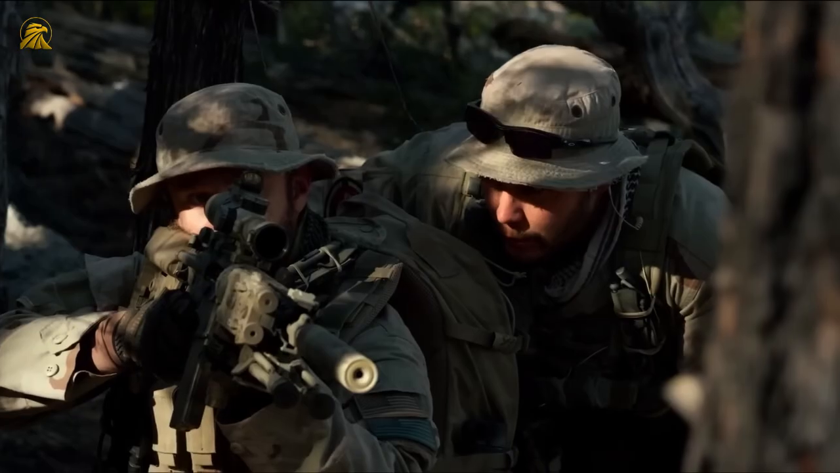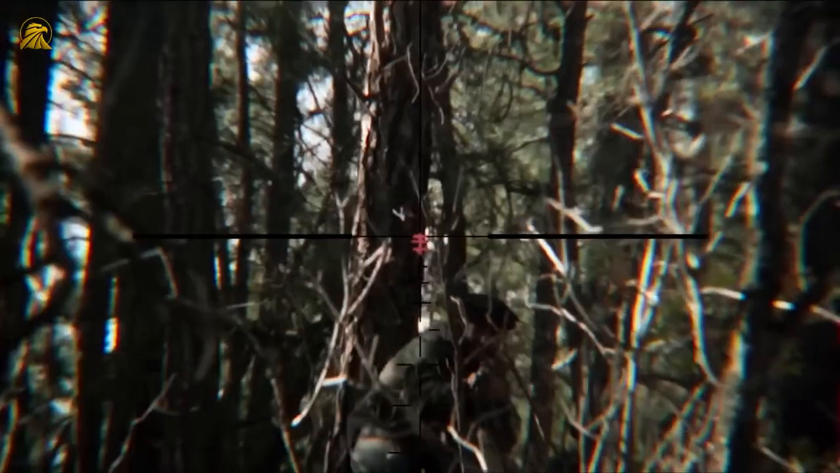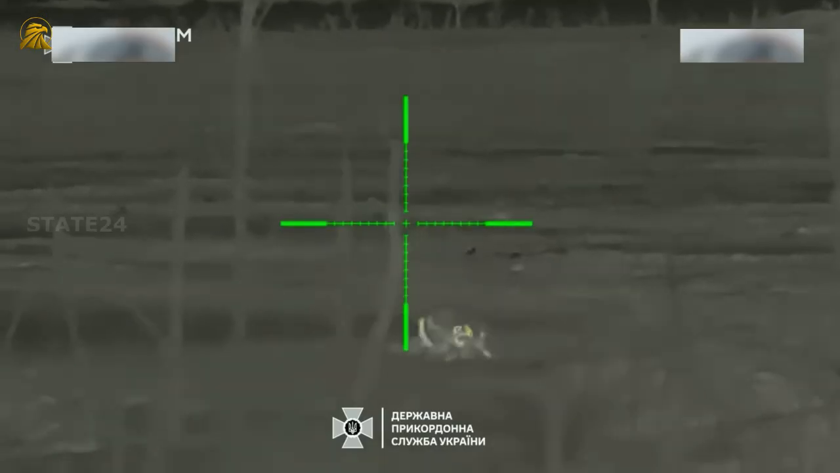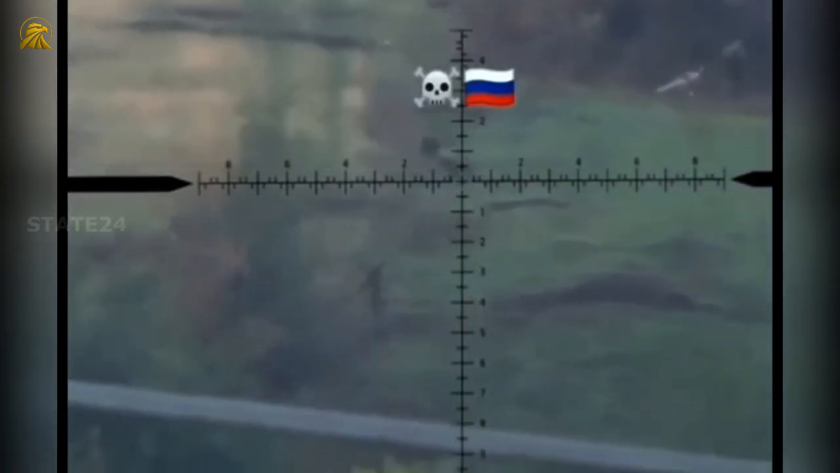For snipers, the limitations are even tougher. Each long-range shot requires extensive preparation: scouting the area, setting up a secure position, configuring equipment, and waiting for the perfect window of opportunity. A sniper might spend days in position just for a few seconds to take one single shot. If they miss, their position is compromised, and the chance probably won't come again.